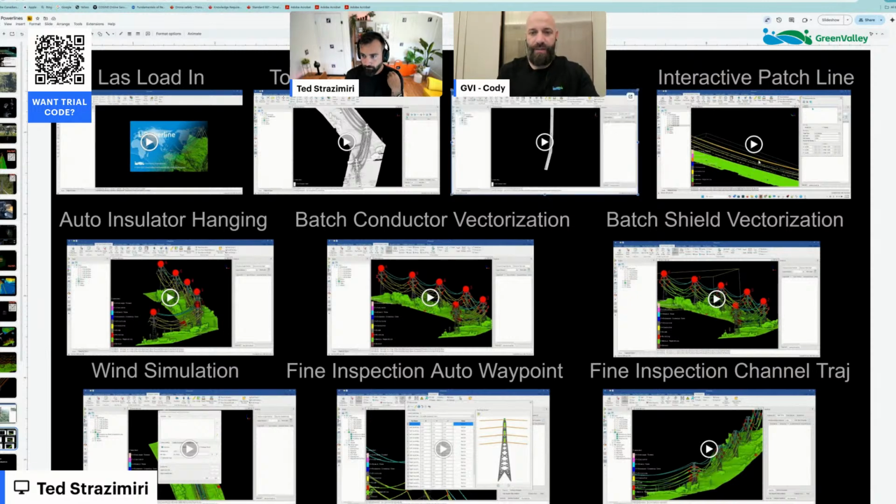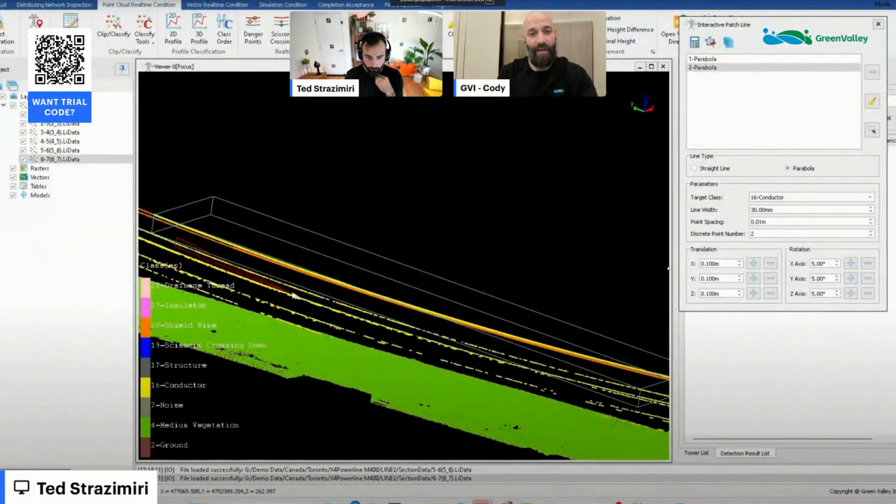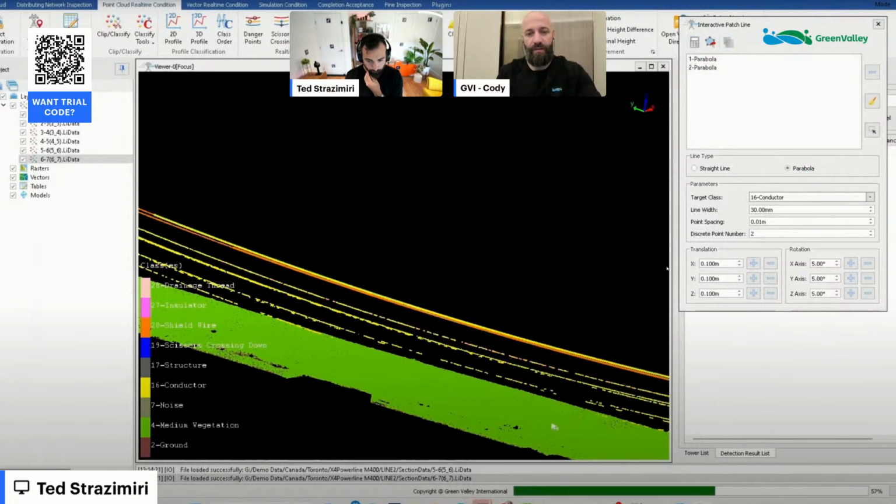Exactly. Yeah. So LiDAR 360 classifies in an approach at a mapping level. So it classifies everything. LiPowerline can classify everything, but its hyperfocused algorithms are geared towards power lines.